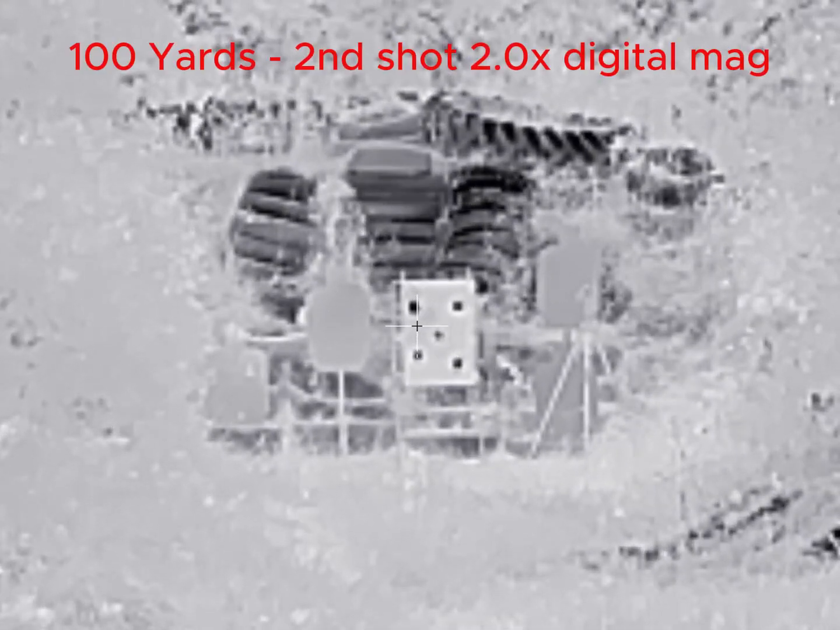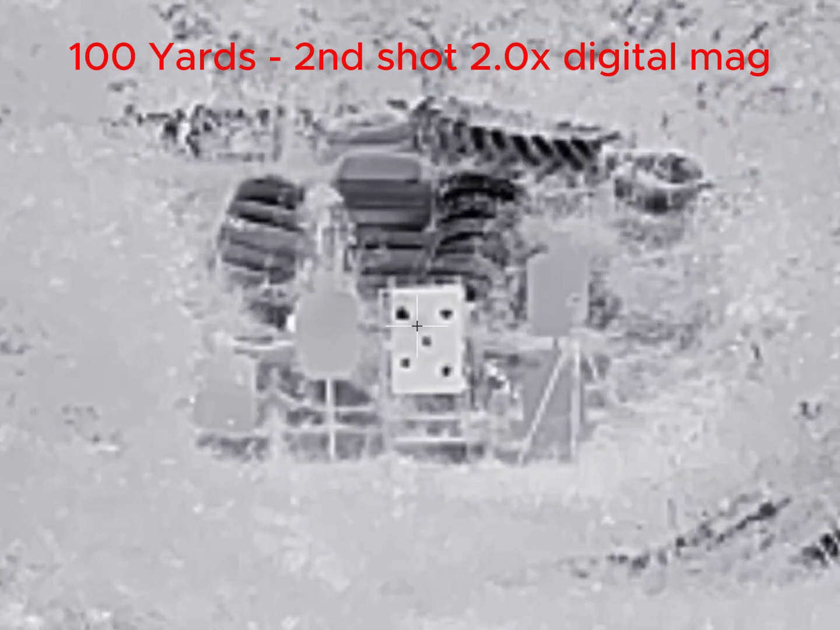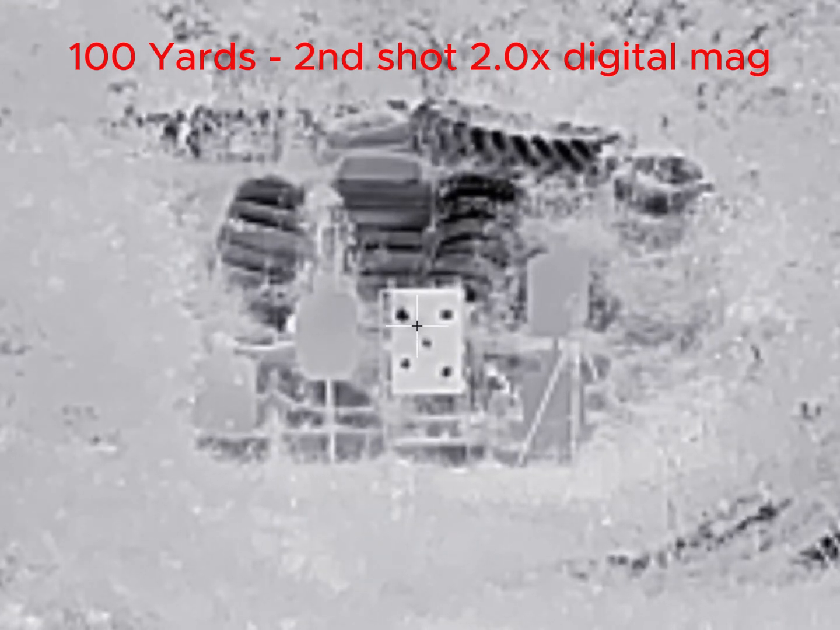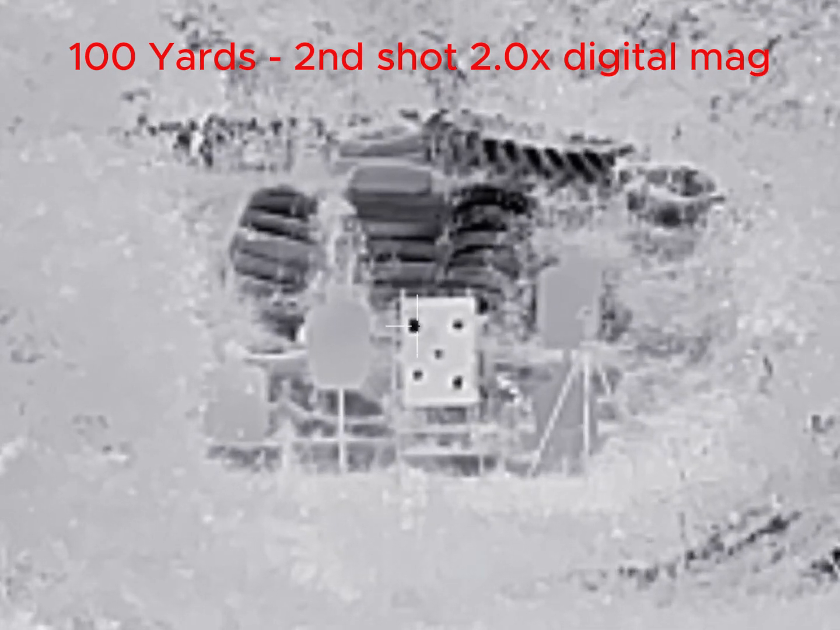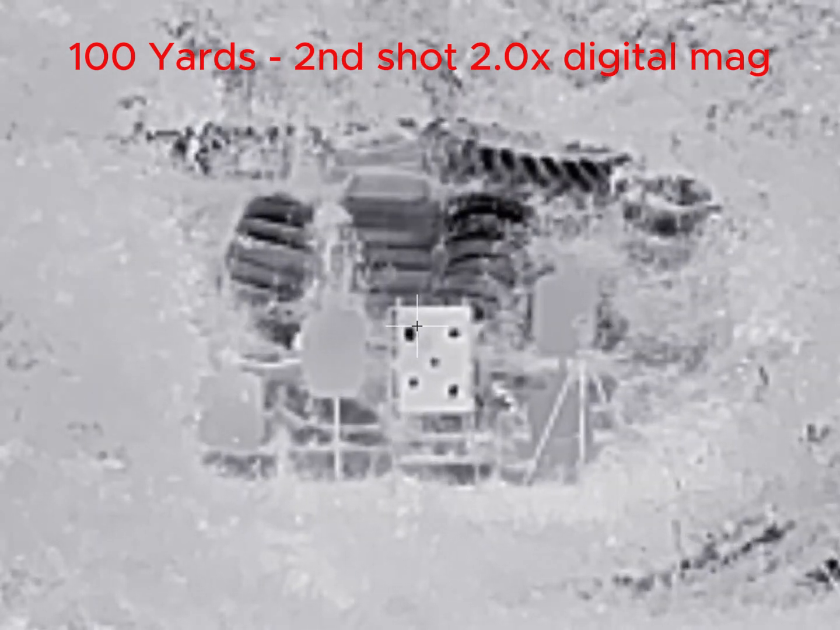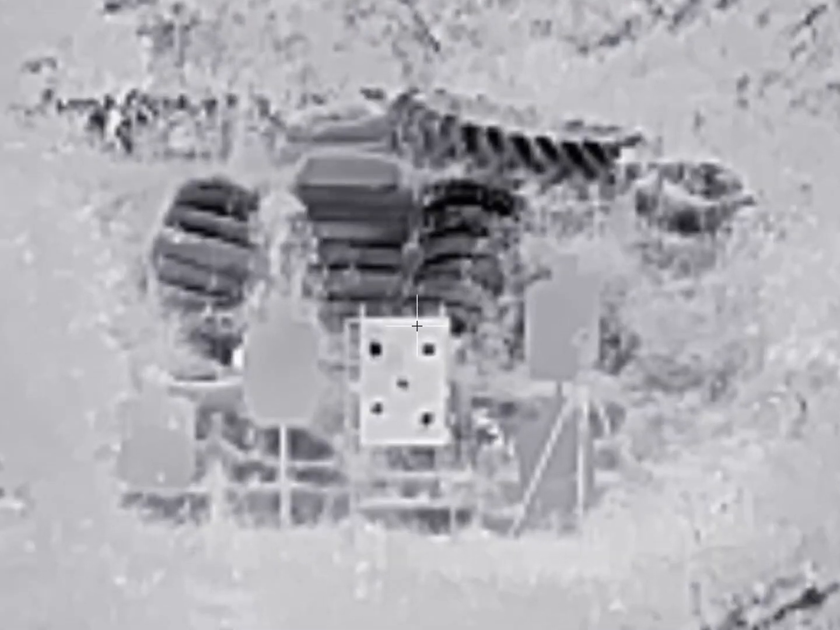There we go. To calibrate, you press the power key 1 time quickly. Calibrated, make sure we're focused. We're focused. Going to 3 times, which is 10.5.